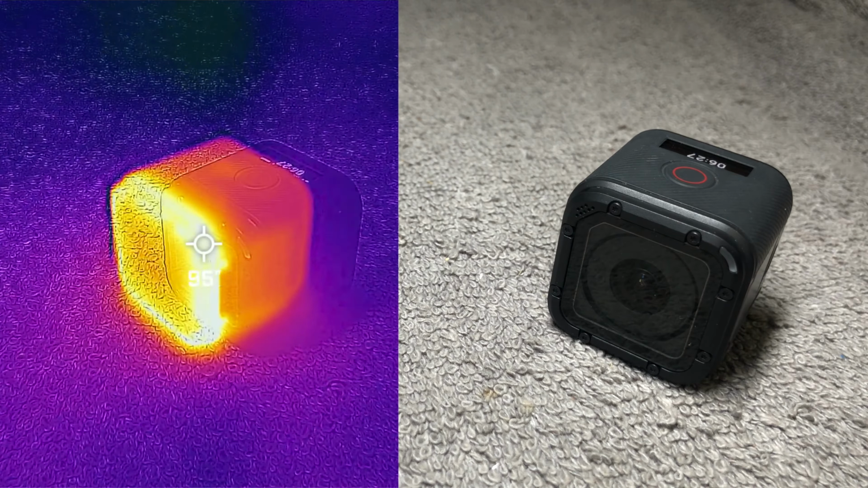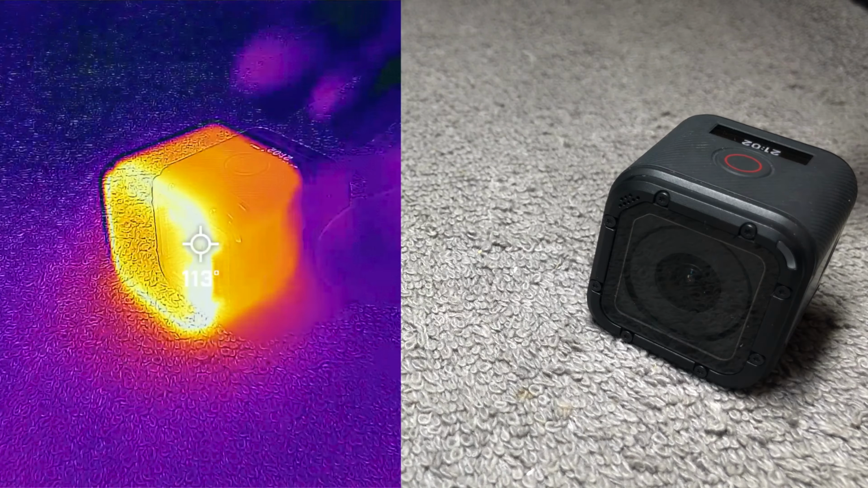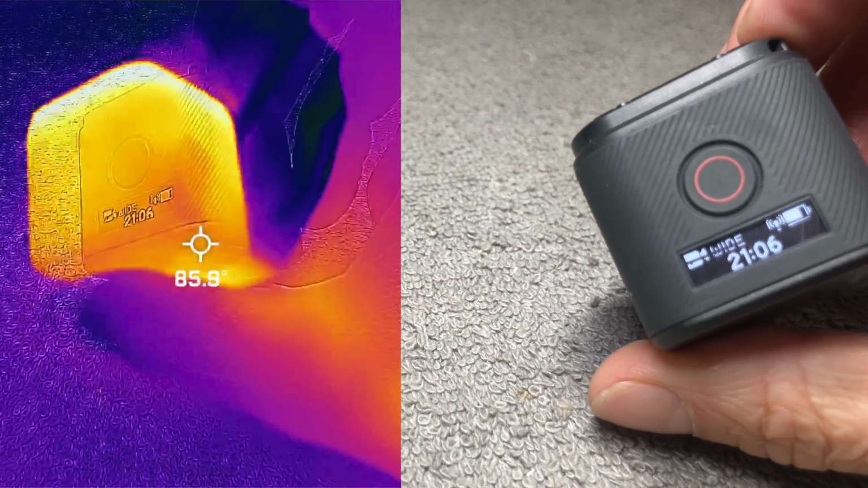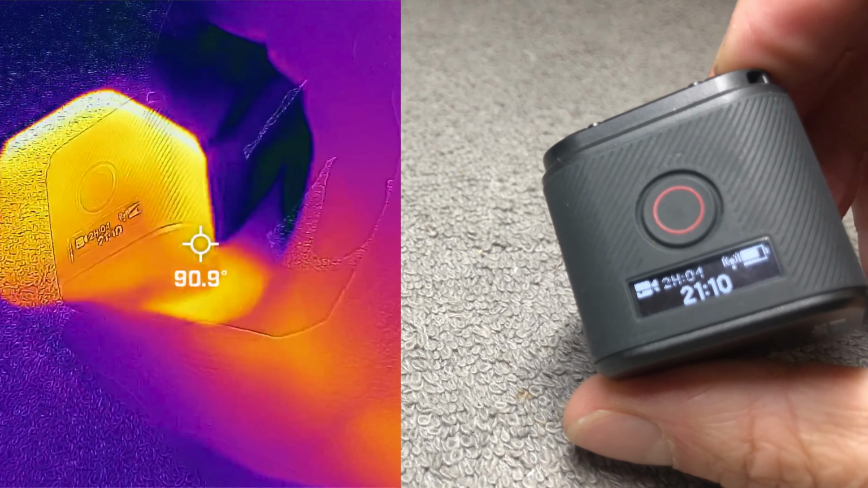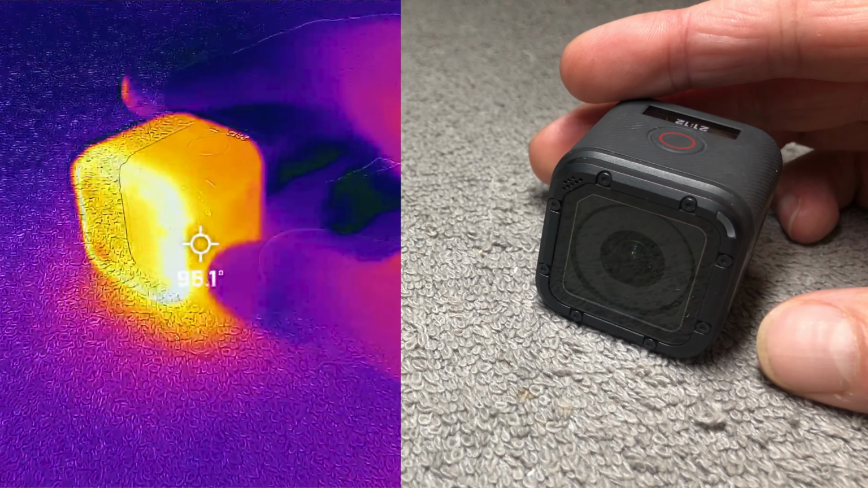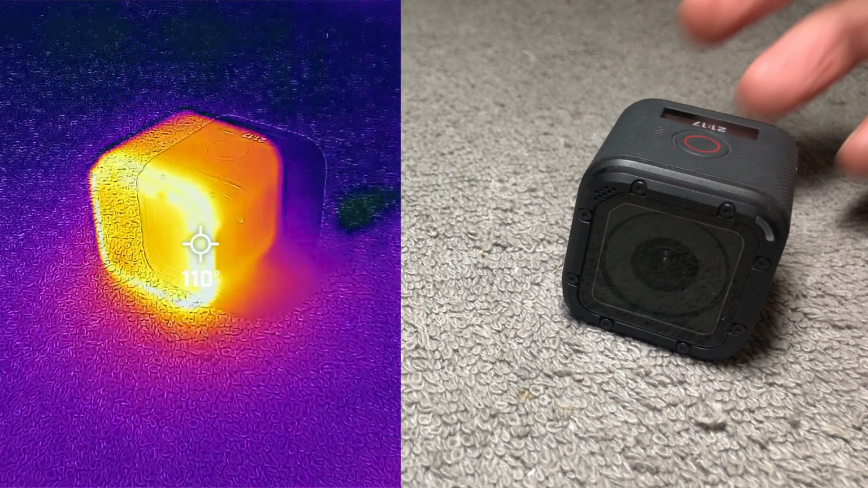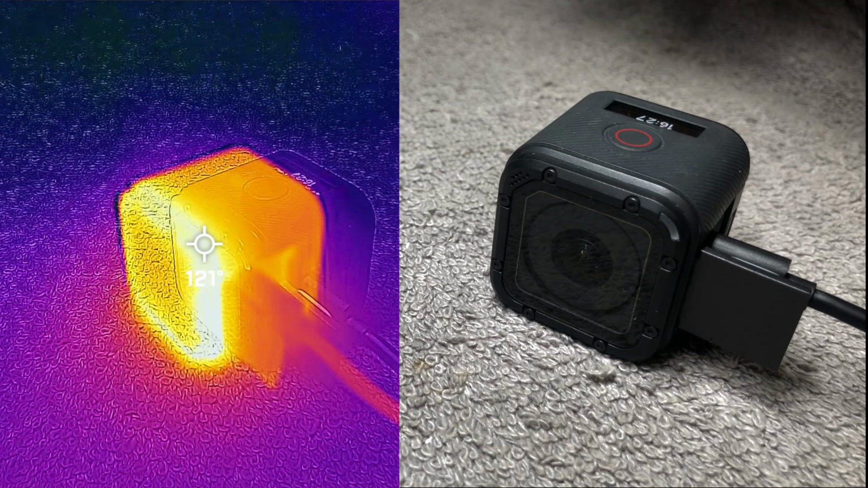So now let's go 15 minutes forward to the 21-minute timestamp. Let's take a look at what we have now. At this point, we already have 112 degrees here. 21 minutes. Now about 2 minutes after this last check at 21 minutes, the camera actually stopped recording, and there were a couple of error messages and the camera tried to revive the footage that it recorded.